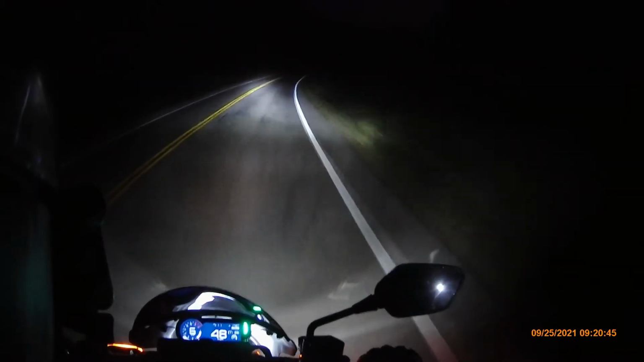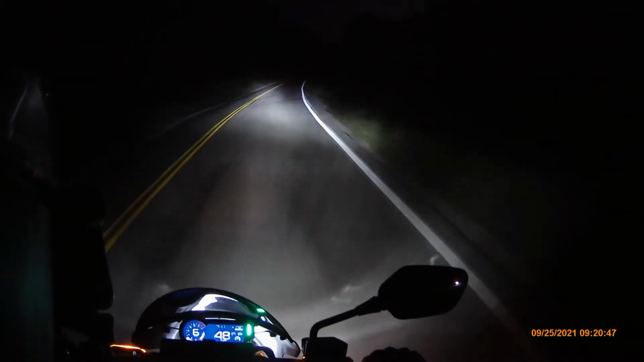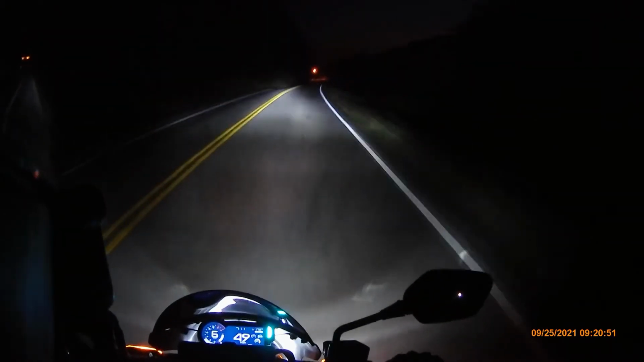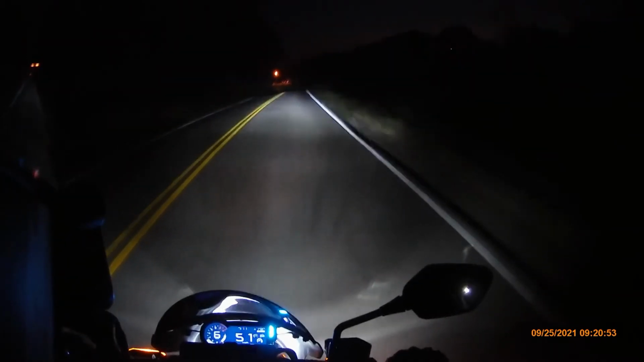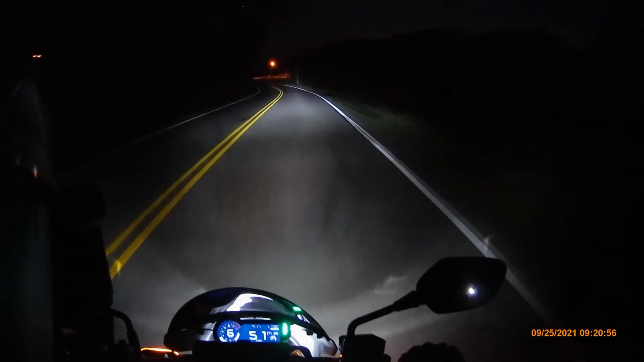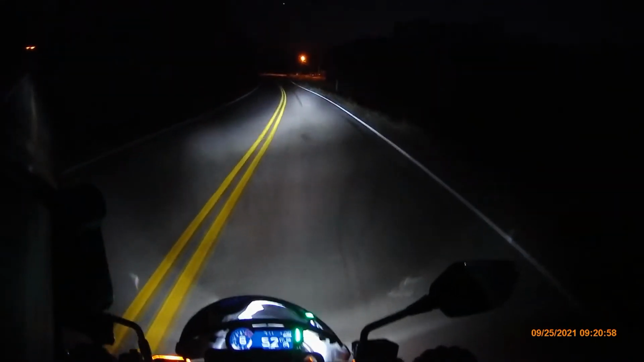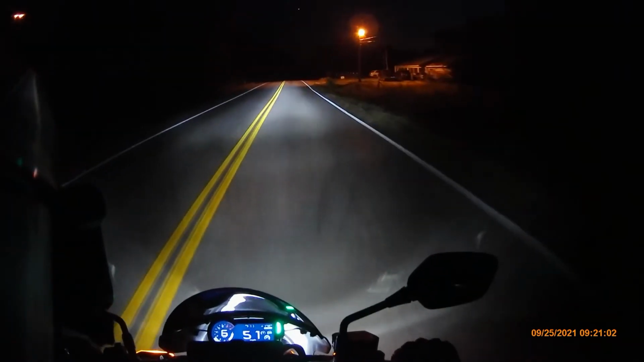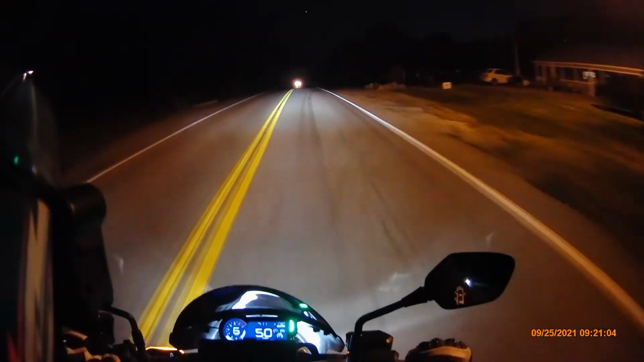That's about all I've got to say about that. It's a little different if you're in town where there are a lot of street lights. It helps a little bit with being able to see, and like you can see here where this big yard light is, it's kind of lighting up the road too. That kind of helps you out if you're in a place with a lot of street lights and yard lights. But when you're out in the country like we're riding in right now, just slow down.